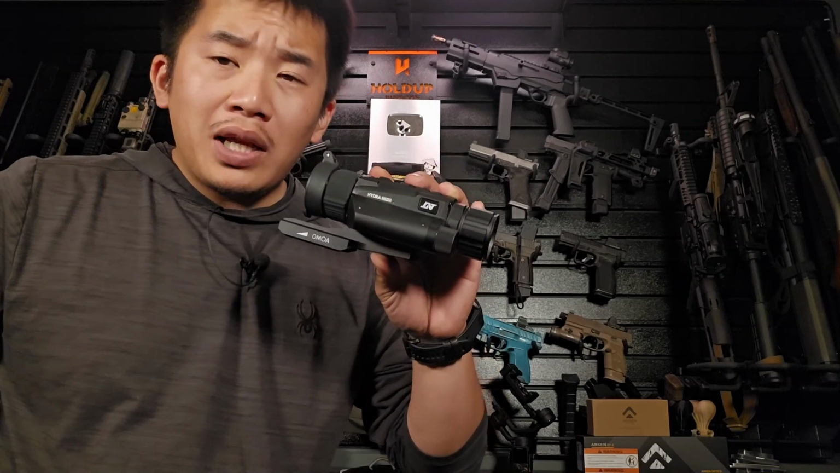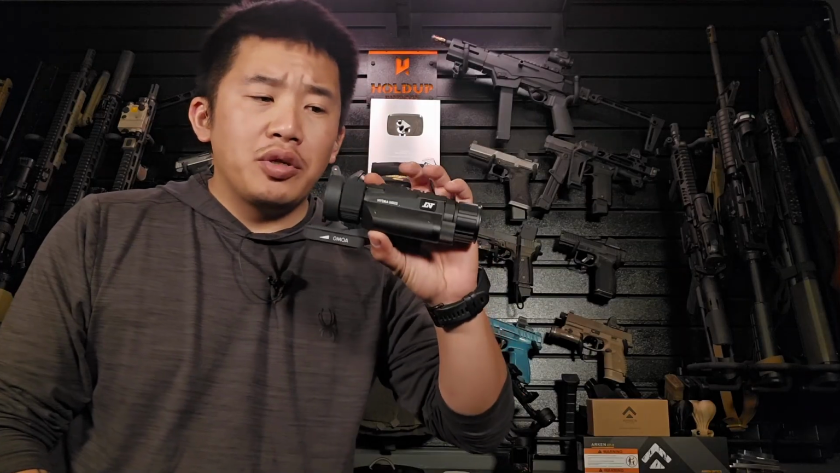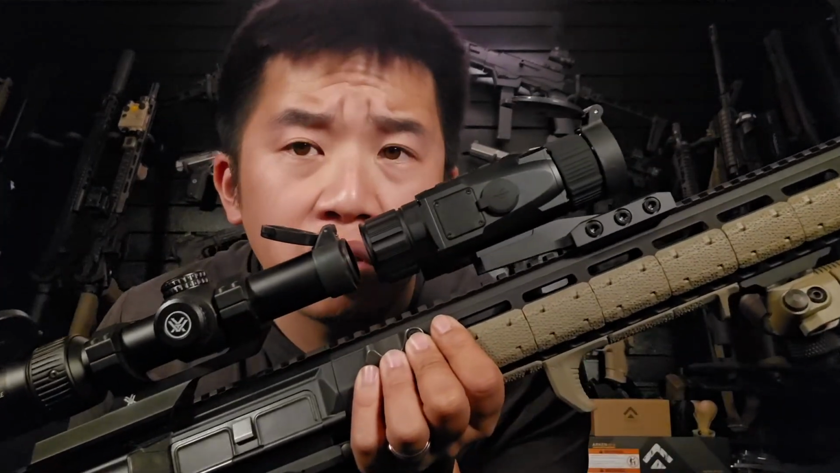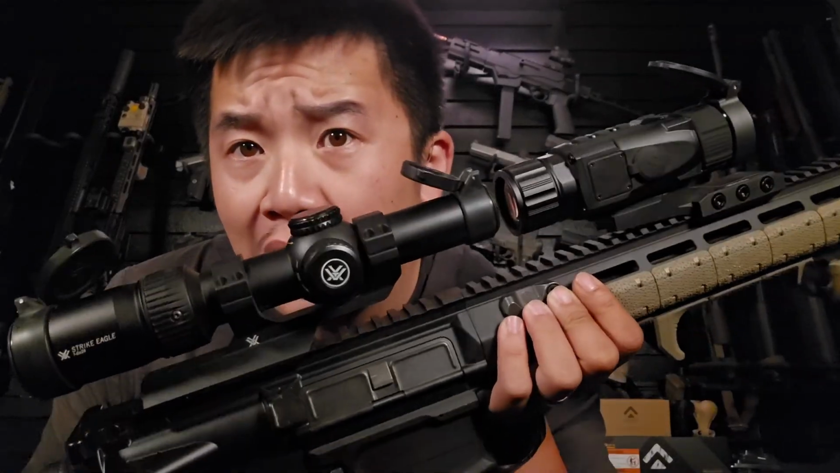Now, when you're using this thing in clip-on mode, that takes off the reticle, and it will no longer allow you to use the magnification, which is not a bad thing because you can put it on things like an LPVO. This may look a little weird and unconventional, but this is probably one of the best ways to actually utilize the HYDRA.